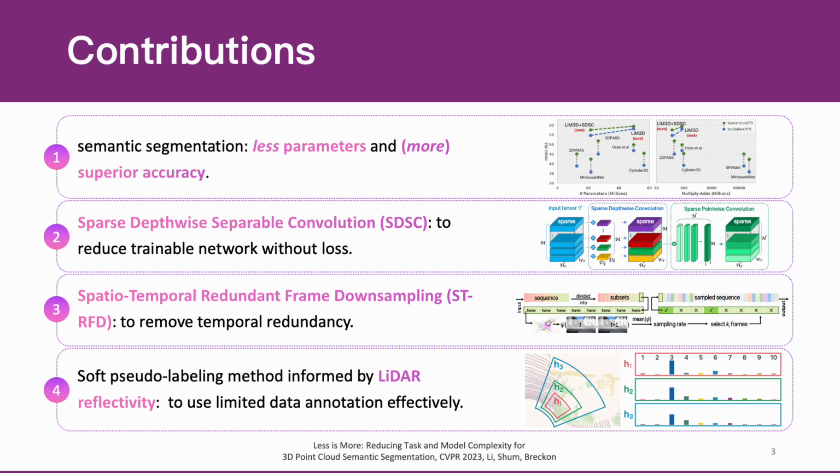Overall, our contributions can be summarized as follows. A novel method for LiDAR segmentation that uses significantly fewer parameters and offers superior accuracy. A novel SDSC module to reduce trainable network parameters. A novel ST-RFD strategy to extract a diverse subset for training by removing temporal redundancy. A novel soft pseudo-labeling method informed by LiDAR reflectivity to facilitate effective use of limited annotation.